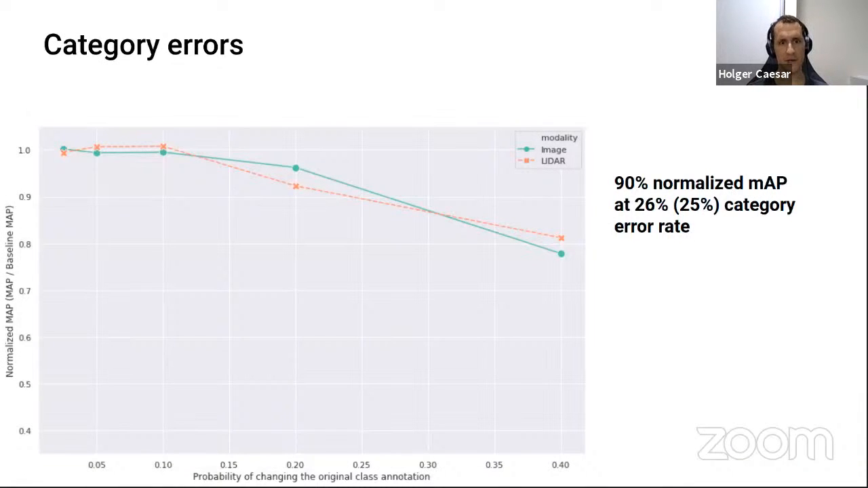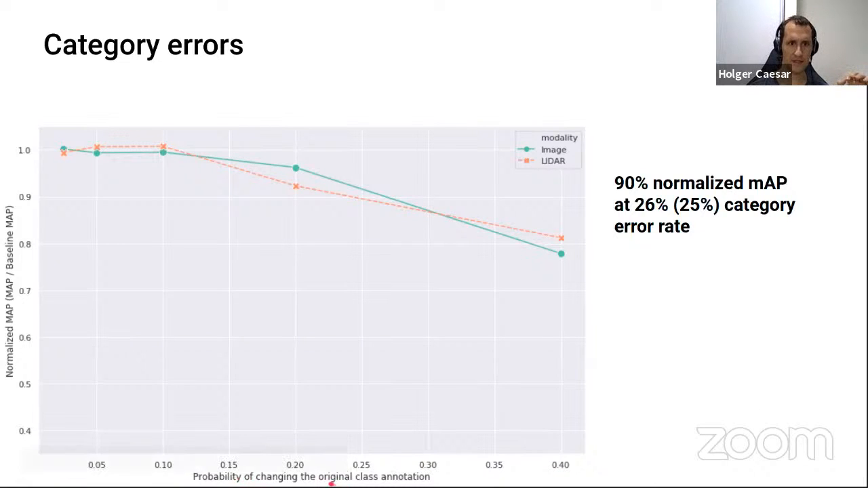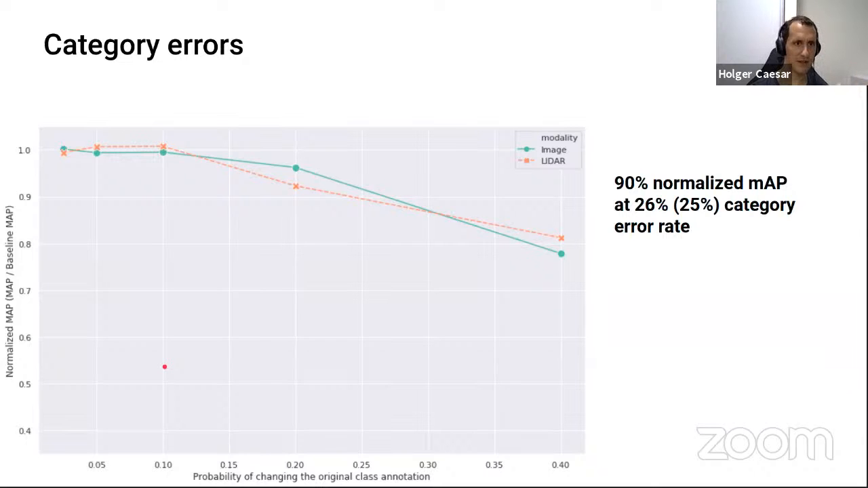Okay, so let's look at how that looks. First, this is for category errors. We see on the x-axis the probability of changing the class label. So this means 10% chance that we flip the label for any box; on average, 10% of the data will have the wrong label. This is normalized mAP, so it always starts from 100%. Now we can see how these curves deteriorate as we introduce more noise, which is how we model worse quality annotations.